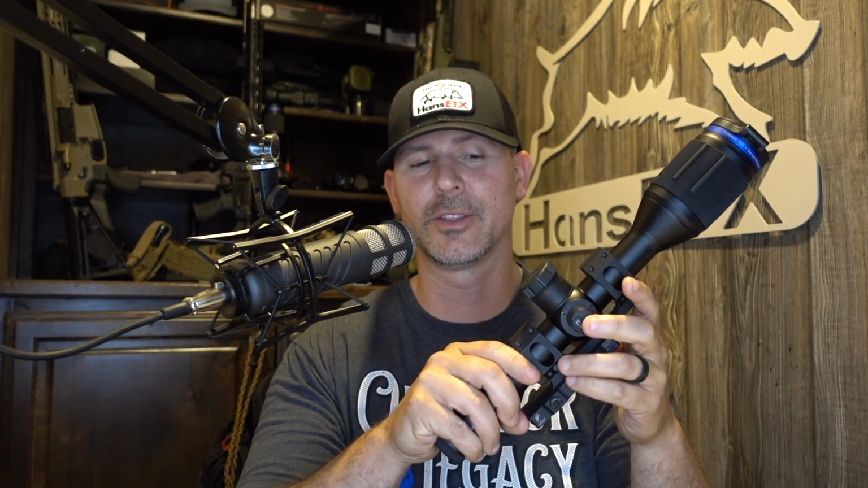I take this scope off every time I clean my rifle. I shoot suppressed, so I clean my rifle a lot. Take it off, put it back on, take one test shot, and it's always right where I left it. So it holds it really tight. It's got two throw levers, which I love. It's just extra secure on the top of that AR rail. And these mounts are the best that I've seen out there.